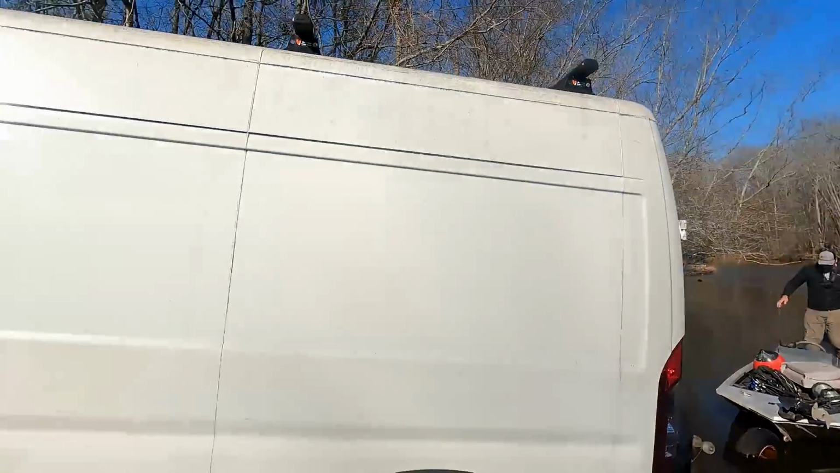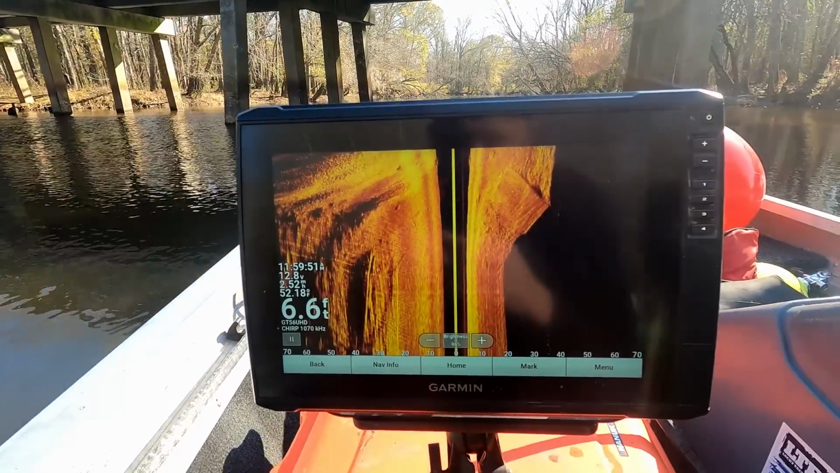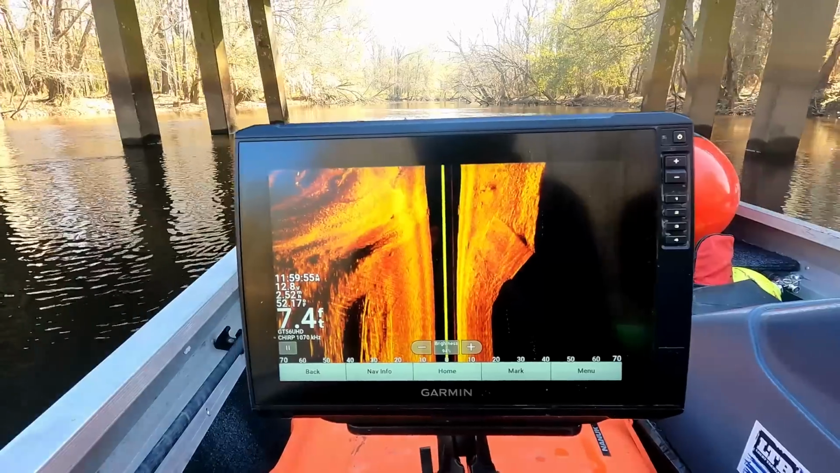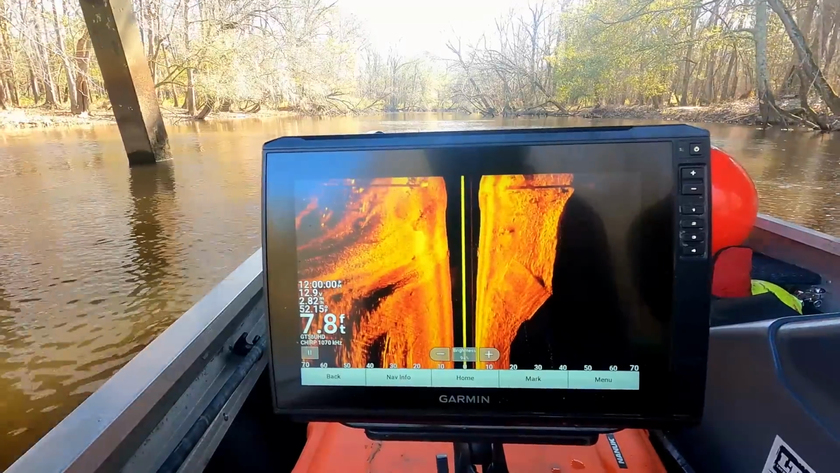All right, I'm pulling out. At least 6 feet, yeah. It doesn't look very deep out here though. No, definitely doesn't.